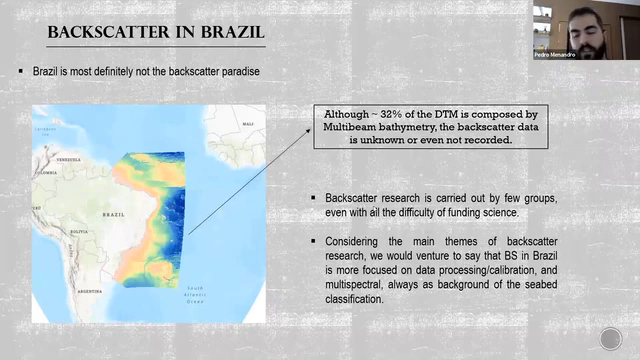Backscatter research is carried out by a few groups, even with all the difficulty of funding science. Considering the main themes of backscatter research here in Brazil, we would venture to say that it is more focused on data processing, maybe calibration, and multispectral research, always with seabed classification as the background.